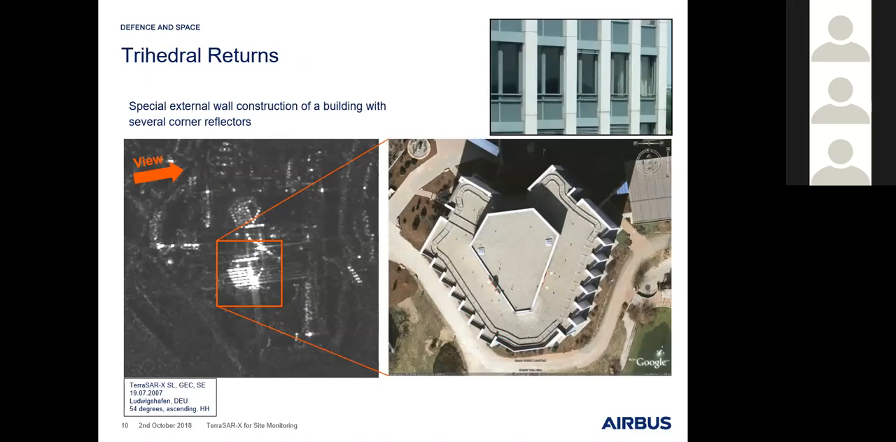On the top right corner, you can see a picture of the facade of this building, and we can see that there are several edges and corners, and all these corners cause a very bright trihedral return. Because this building has a certain height, we have a lot of them, and therefore they also appear as layover.